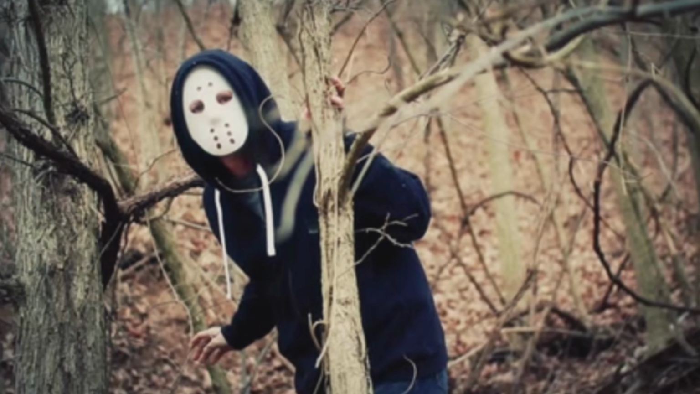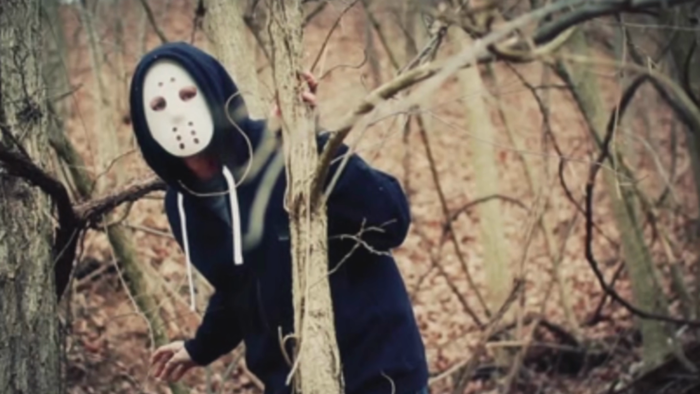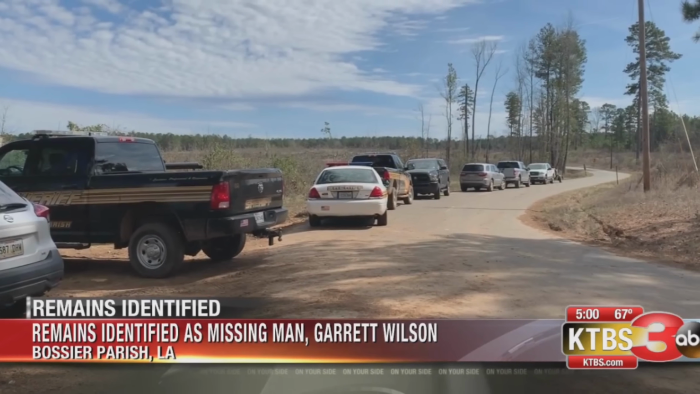Well, that's exactly what happened on February 29th, 2020 in Bossier City, Louisiana. Earlier that week, a man named Garrett Wilson was reported missing from his hometown in Bossier City. The police and detectives did a thorough investigation and ended up discovering his remains on a woodland property in northern Bossier Parish that was used for hunting. Since the area was a popular hunting spot, there were trail cameras posted almost everywhere.